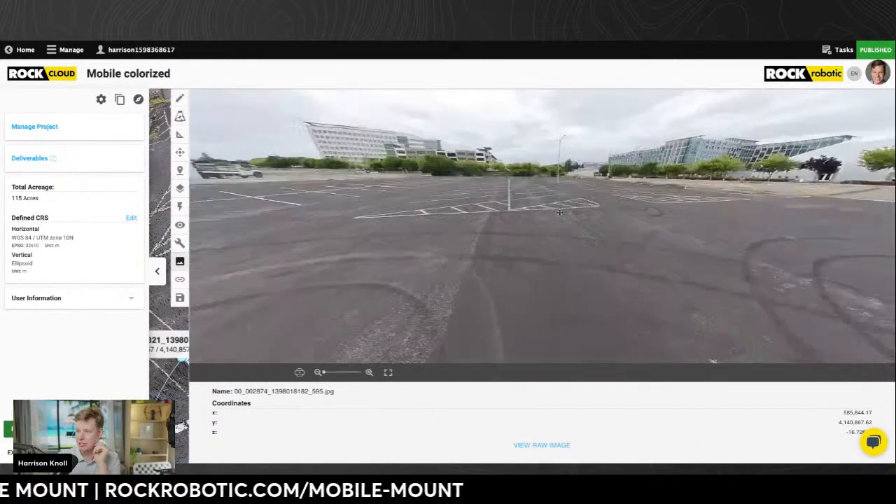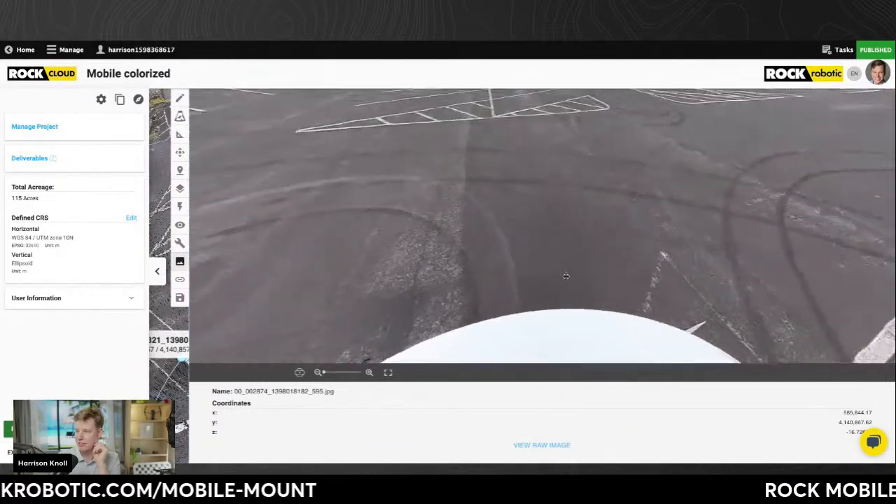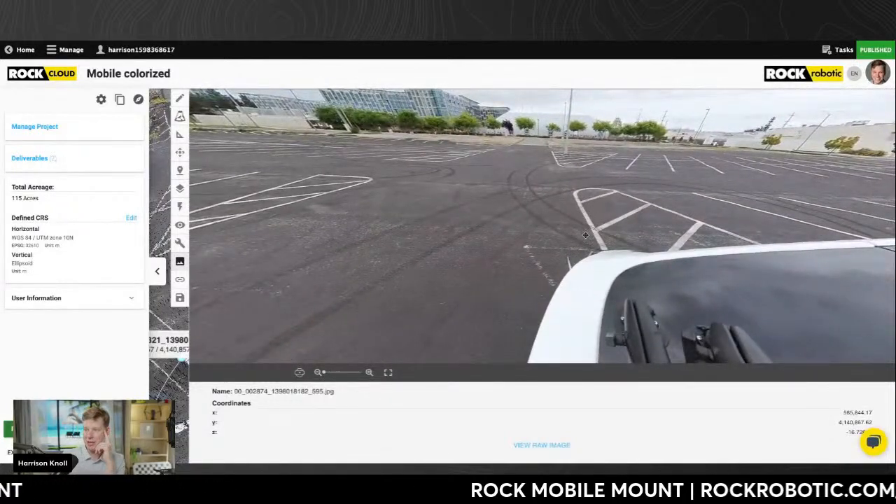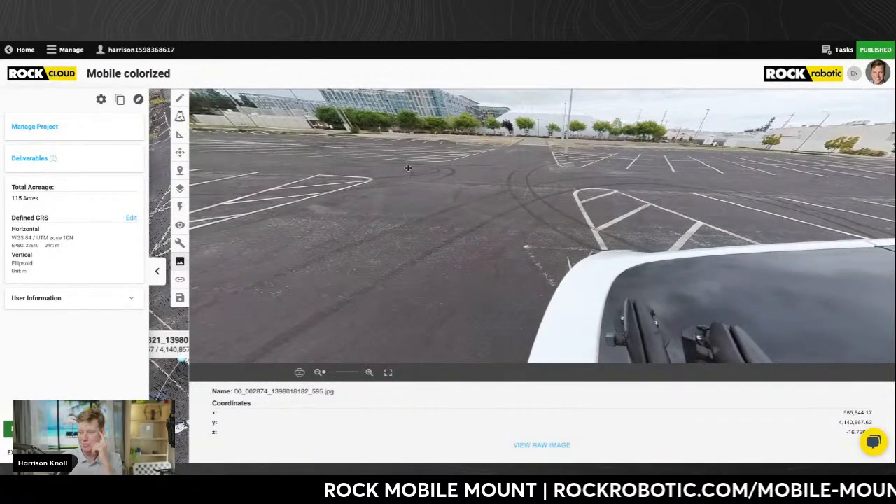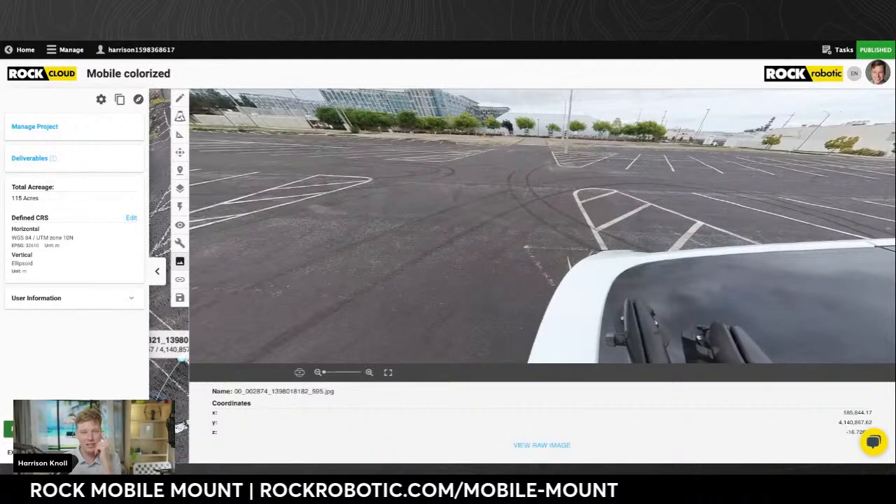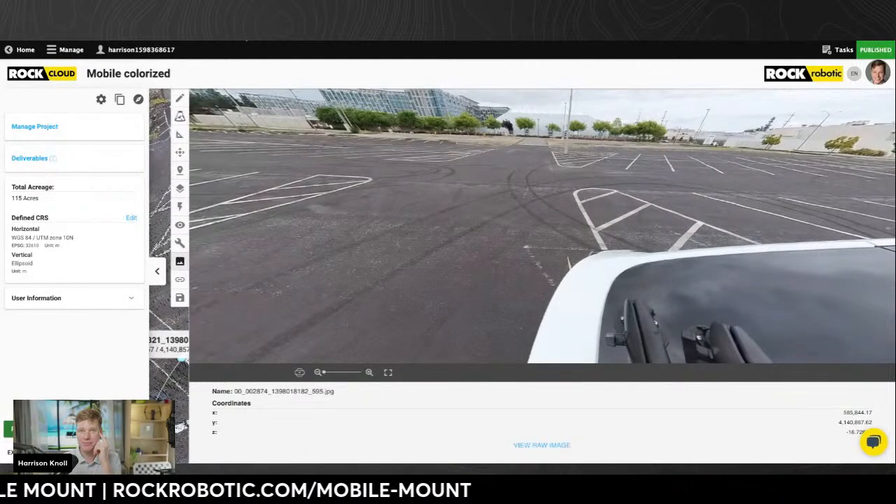Let's full screen this parking lot. But yeah, like I said, one of the visions that we have is being able to annotate on these photos and translate that directly into the 3D point cloud as well.